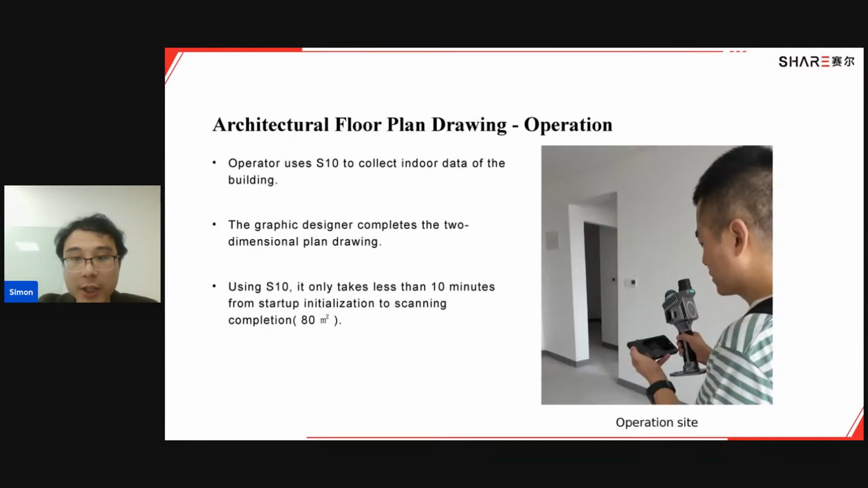And for the operations, the operator with S10 just needs to collect the indoor data of the building. And the graphic designer would complete the drawing using the data collected from the operator. And when you are using an S10, it only takes less than 10 minutes. Yes, less than 10 minutes from the very start up to the finish.